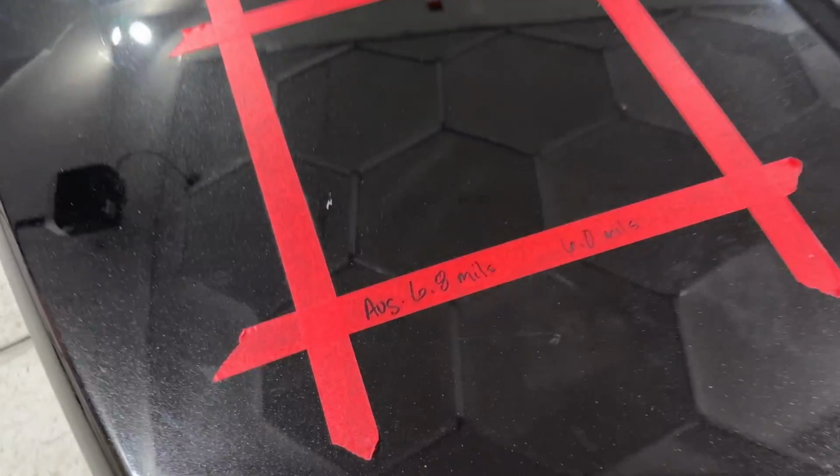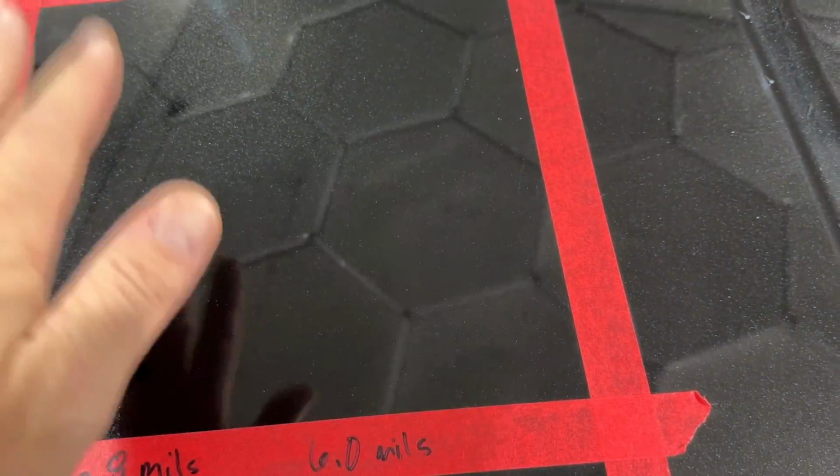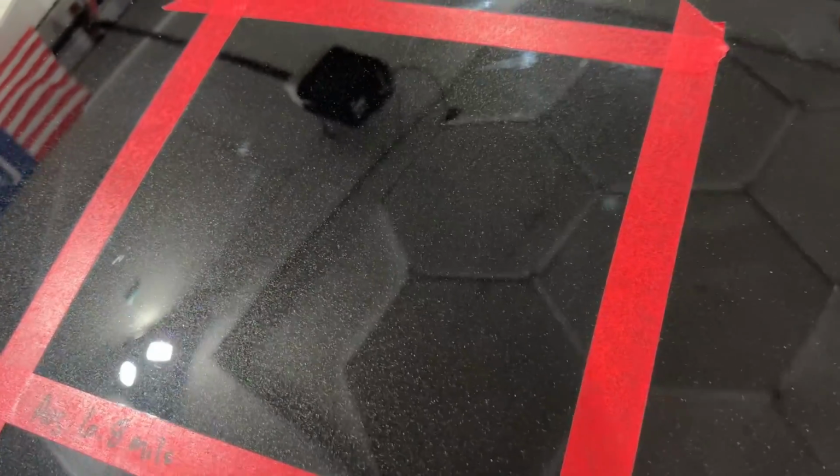So I just went over with my dual action polisher. As you can see, those marks are gone now. We just basically marred the paint really bad from the pad not probably having enough lubrication on it and not moving, and just marred the paint, but we were able to get rid of it with the dual action polisher.